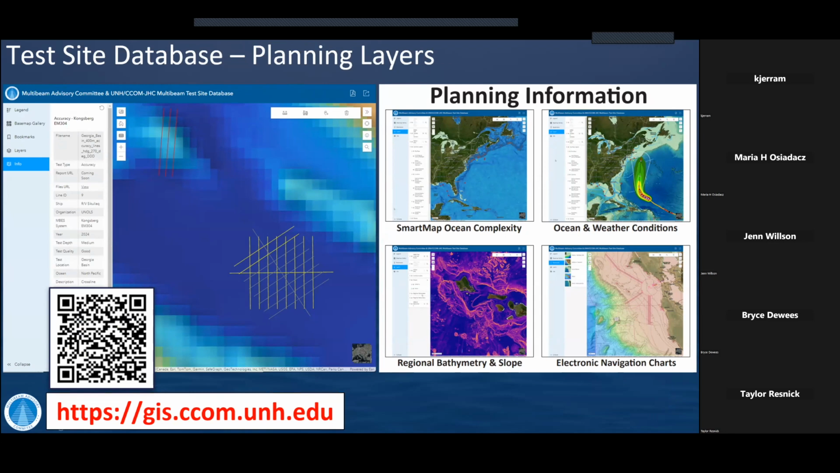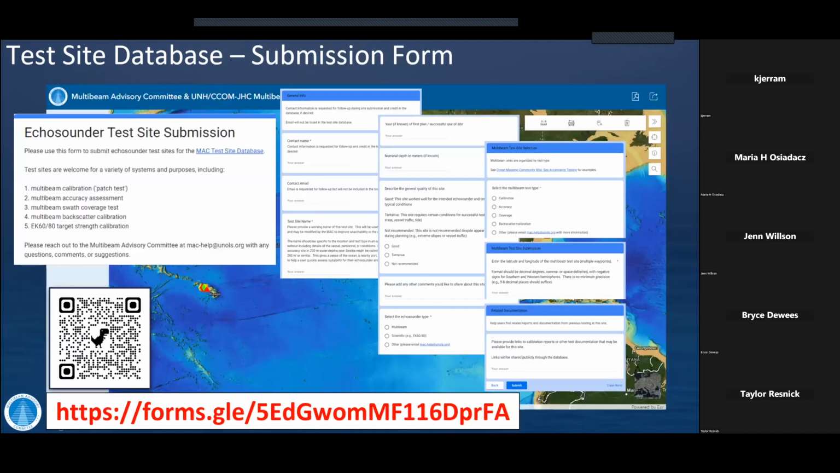And then the web interface itself has a lot of planning layers built in. So Paul's been working really hard on this with the smart map ocean complexity. So you can look at sound speed variability that might be impacting your test site, especially if you're working at the edge of the Gulf Stream or something like that, where you have eddies spinning off. You can look at the weather forecasts, you can look at bathymetry and slope, and then I like to plan lines in the middle of the shipping lanes, so you can also look at the ENCs and make sure you're not doing that. But this is nice just to reuse sites that are proven and get that information quickly.